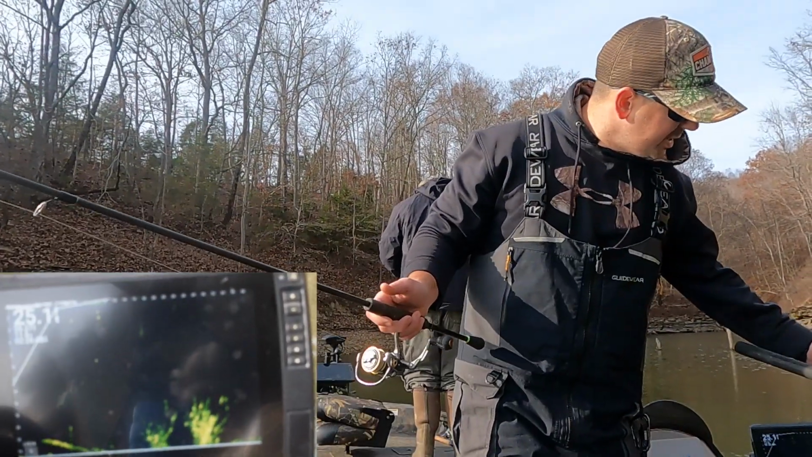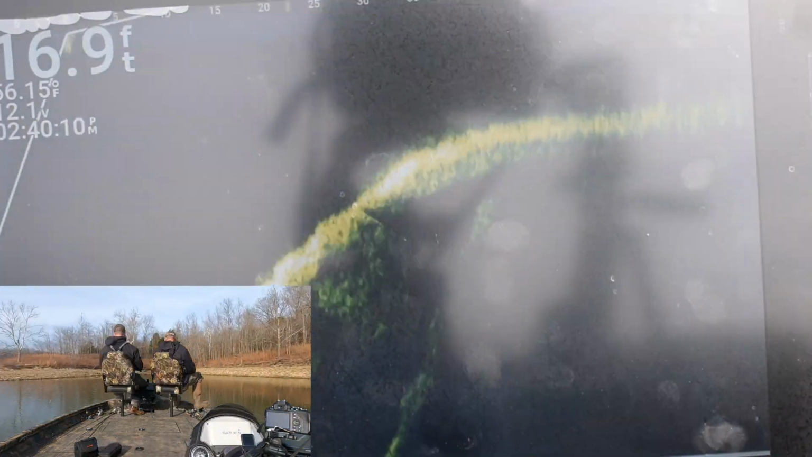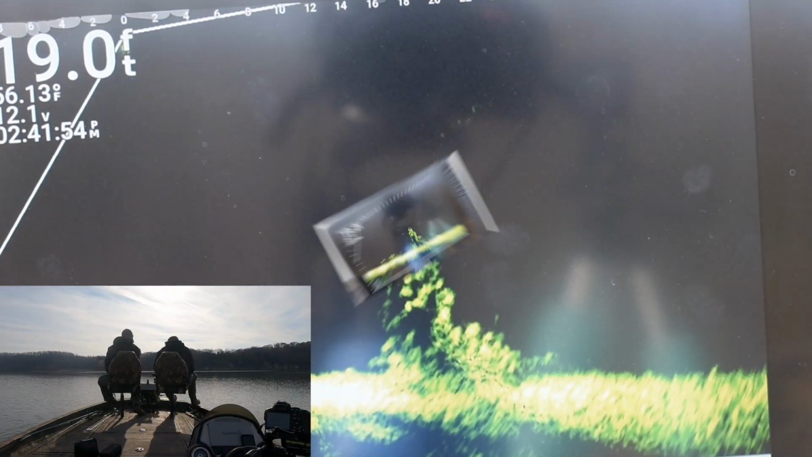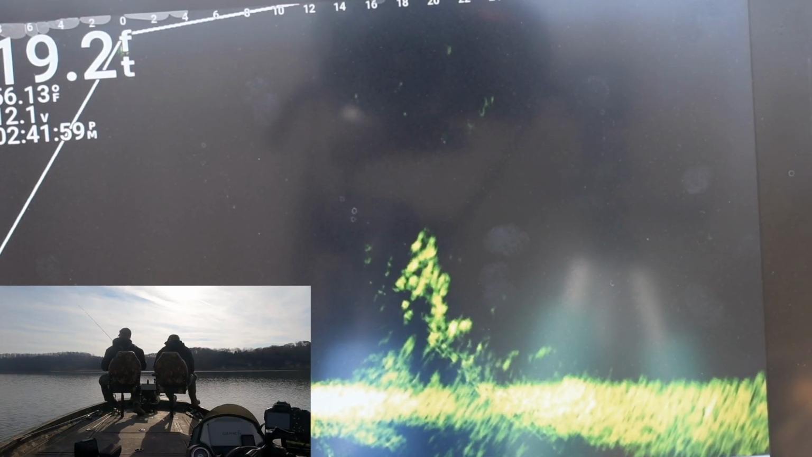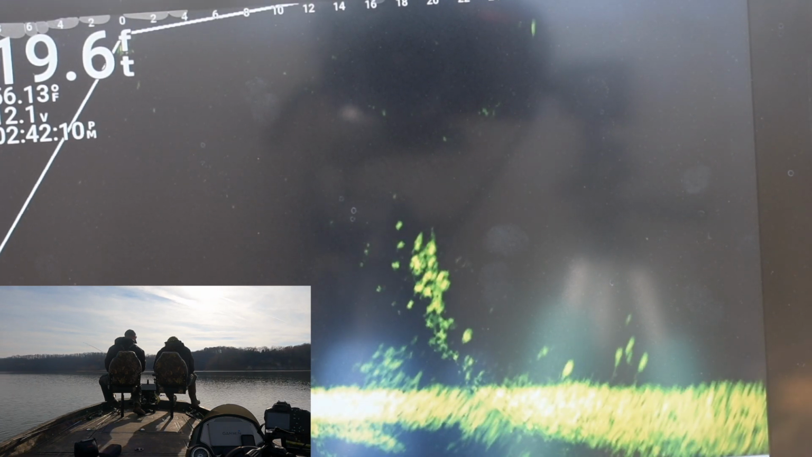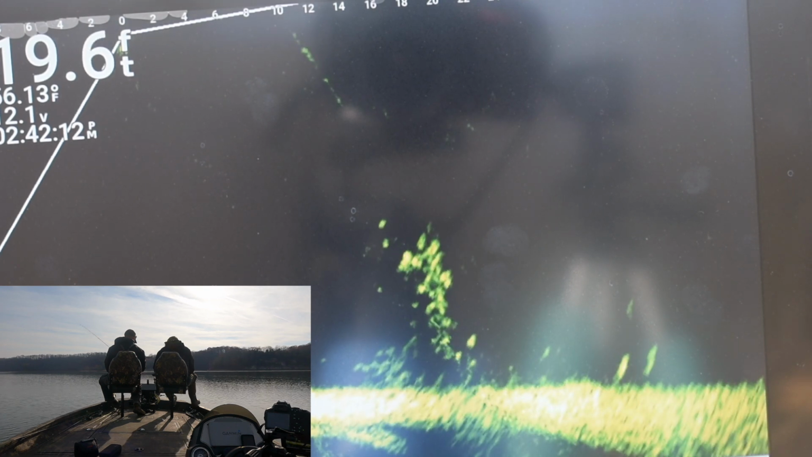Not very impressive, but it is a fish. He acts like he's really deep.